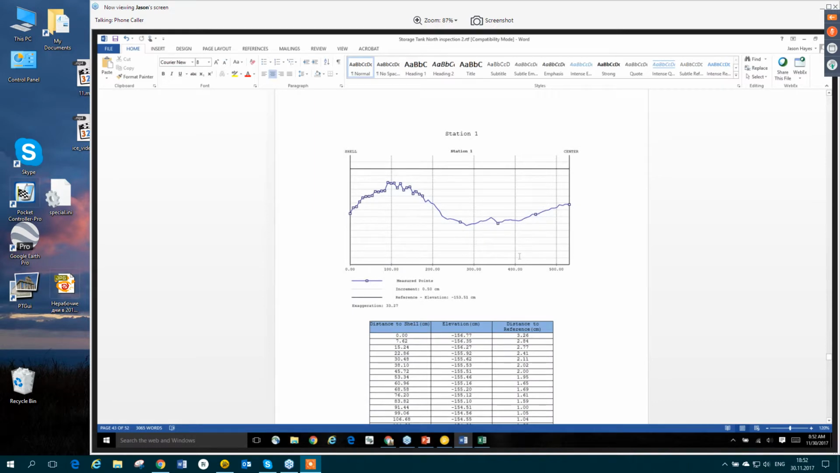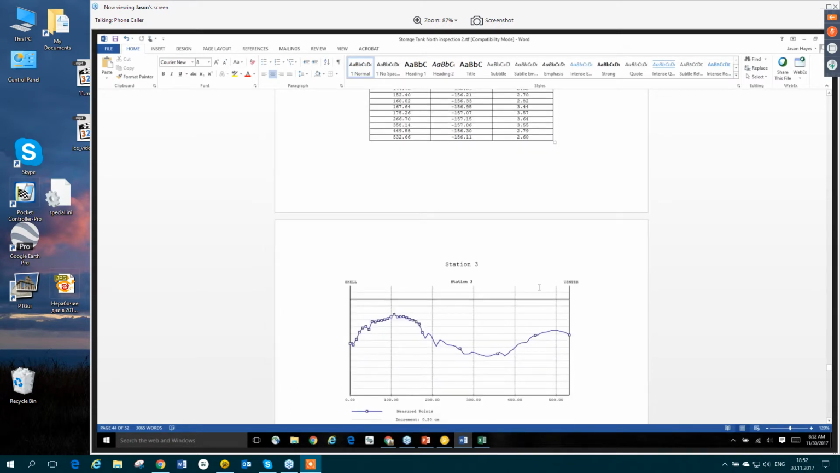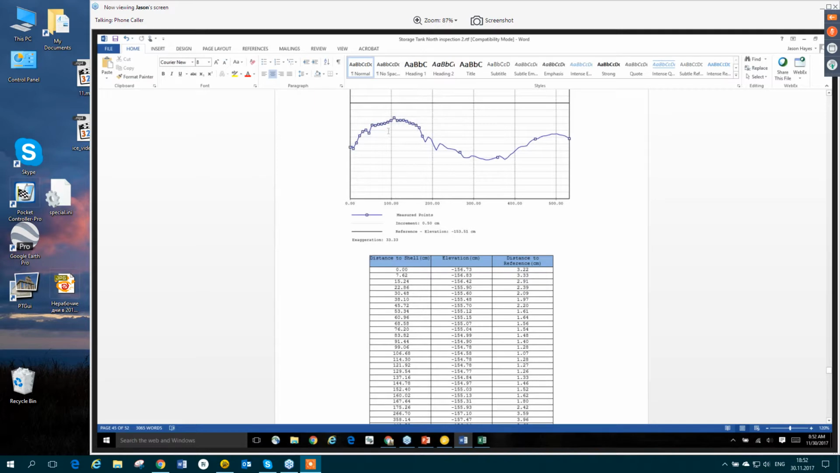Then we have that also in a graph form. So you can see what it's doing. Here's that arbitrary line we set up above. And then down here, we have the information in a table form. So we'll have 8 of these as we go around. So you can see exactly, remember we had more inspections on the outside and then just a few nodes on the inside.